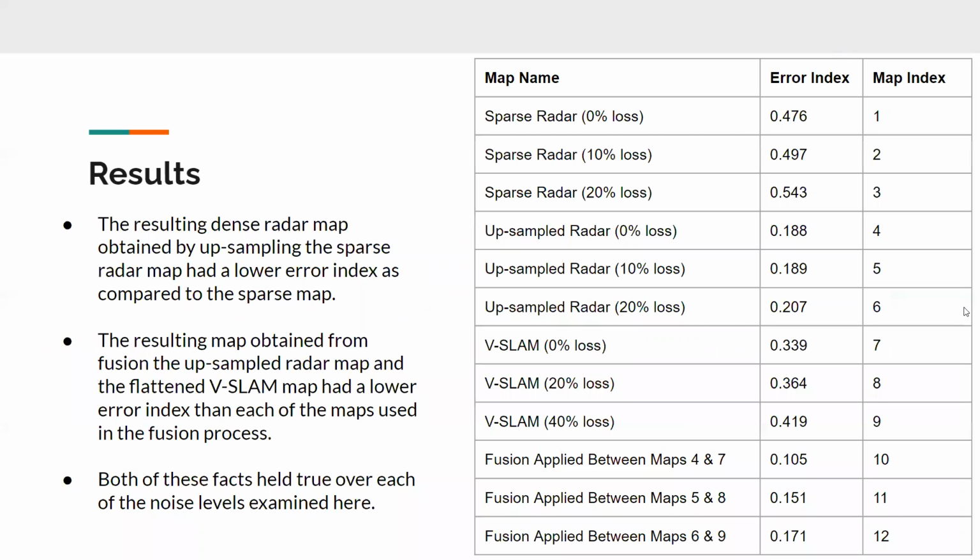By comparing this error index, we have some results. First, the upsampled radar map has a lower error index in comparison to the original sparse radar map.